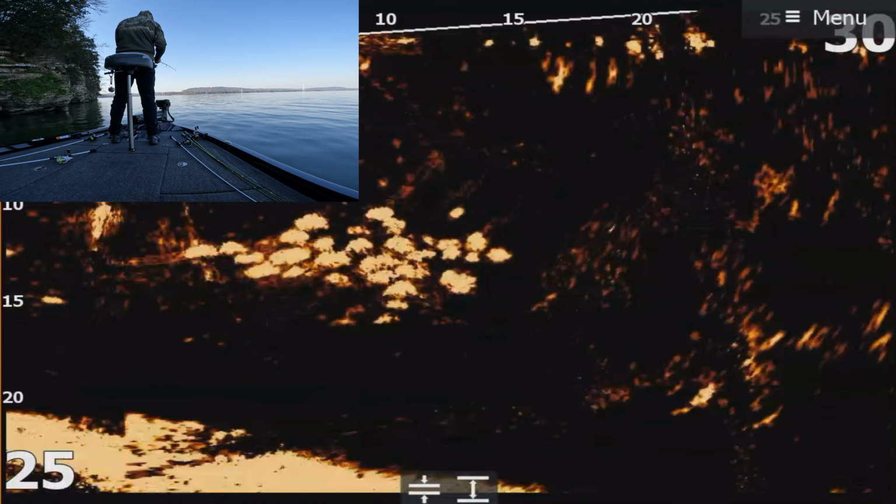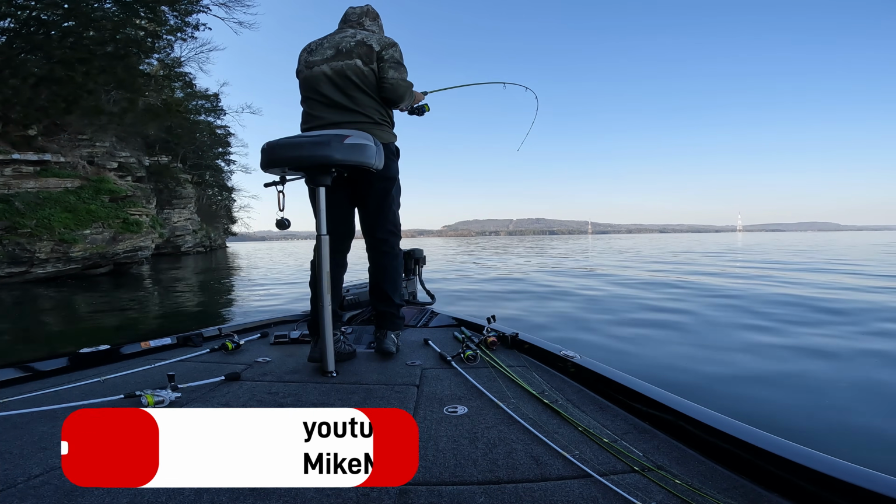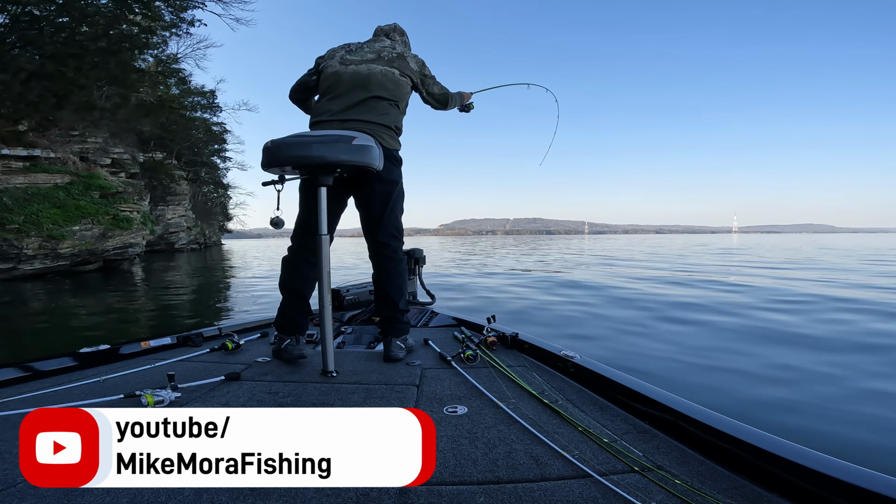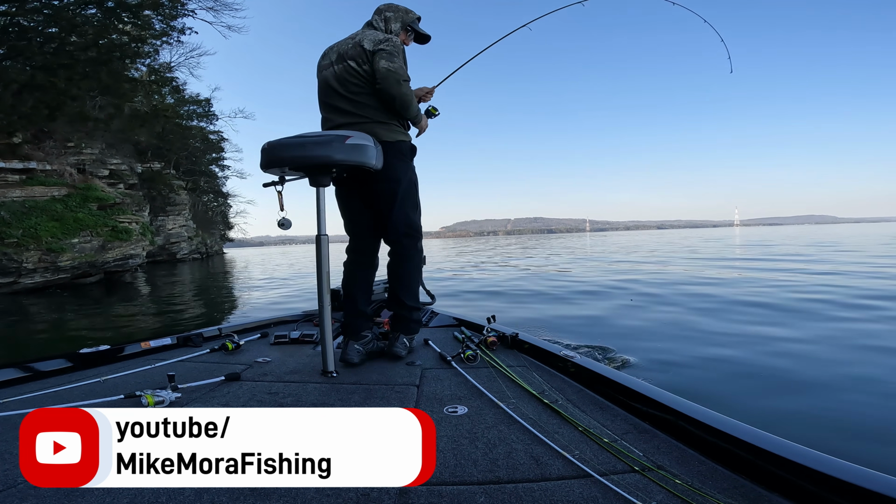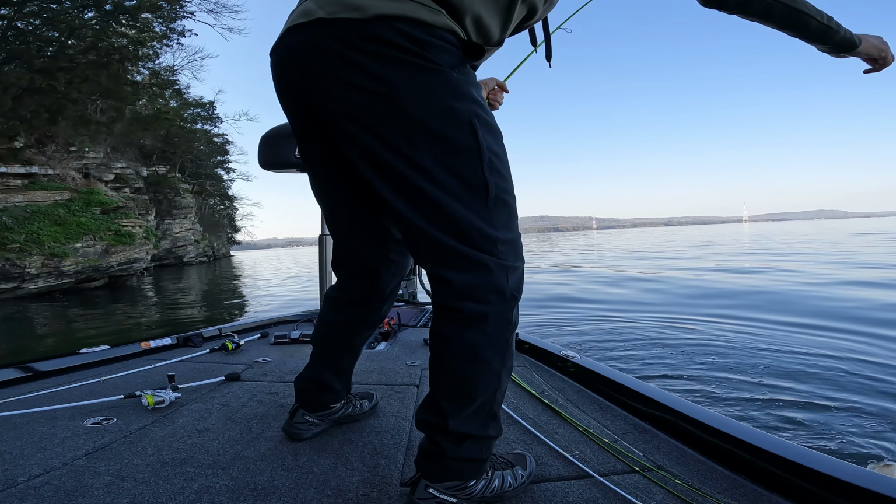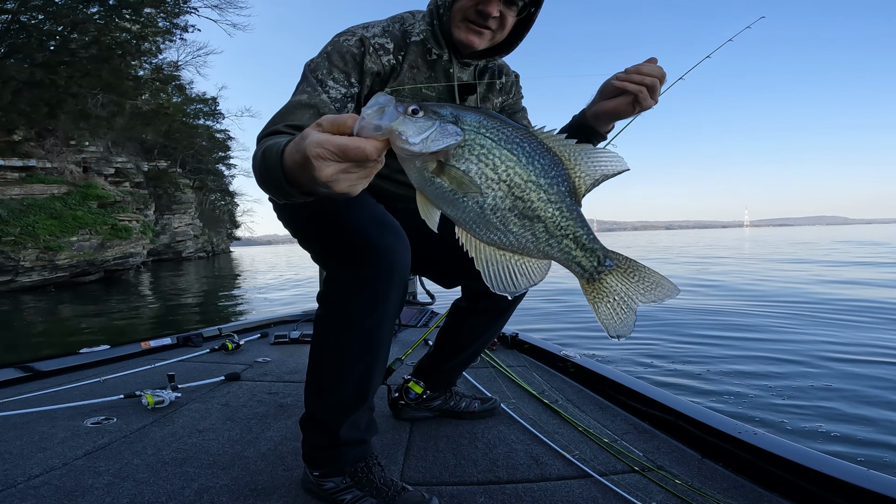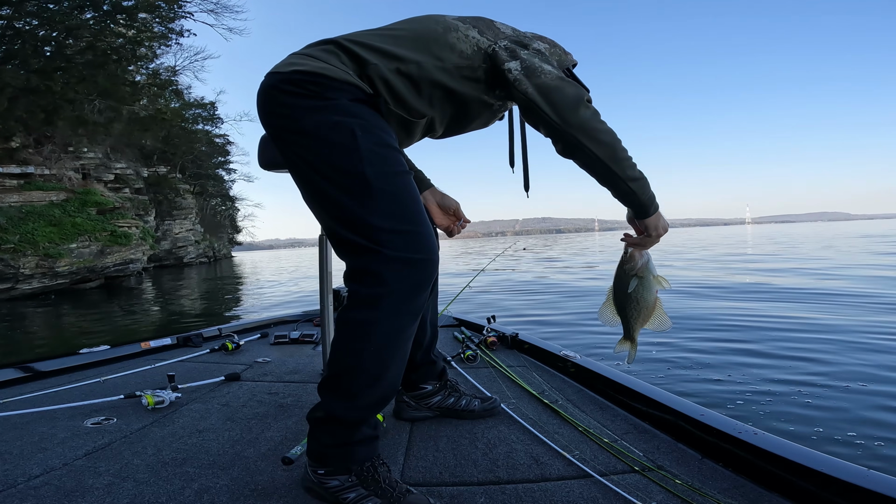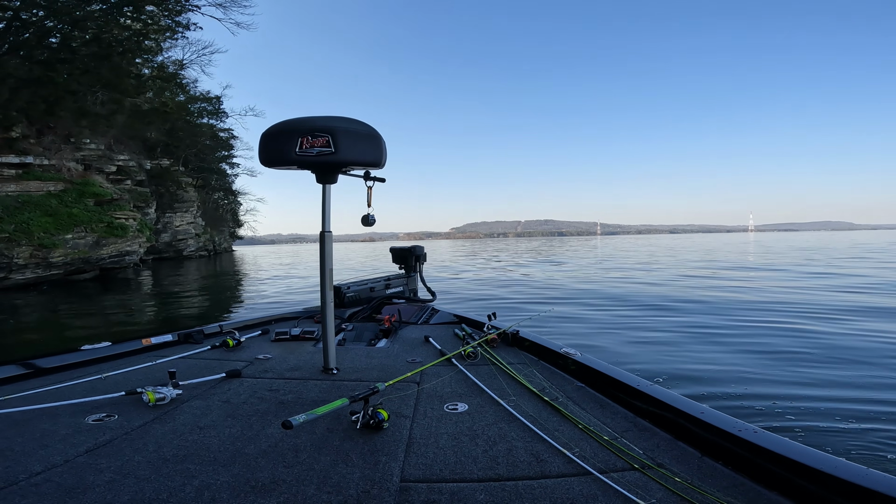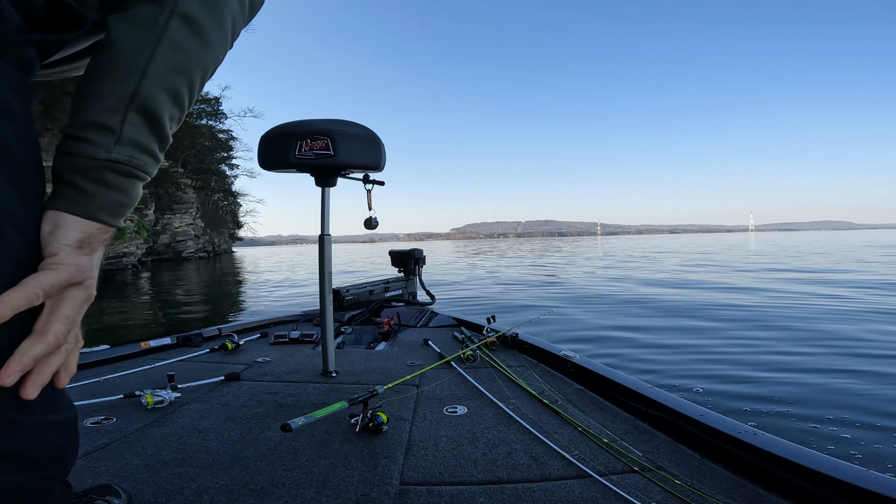Look at all those fish. Got him. Okay, that guy was hungry. Oh. Whoa. Slab. This time I need to get my net ready, instead of having it tangled. That's a good one. Roaming the bluff walls. The slabs are roaming the bluff walls. The temperature change has got them moving around.